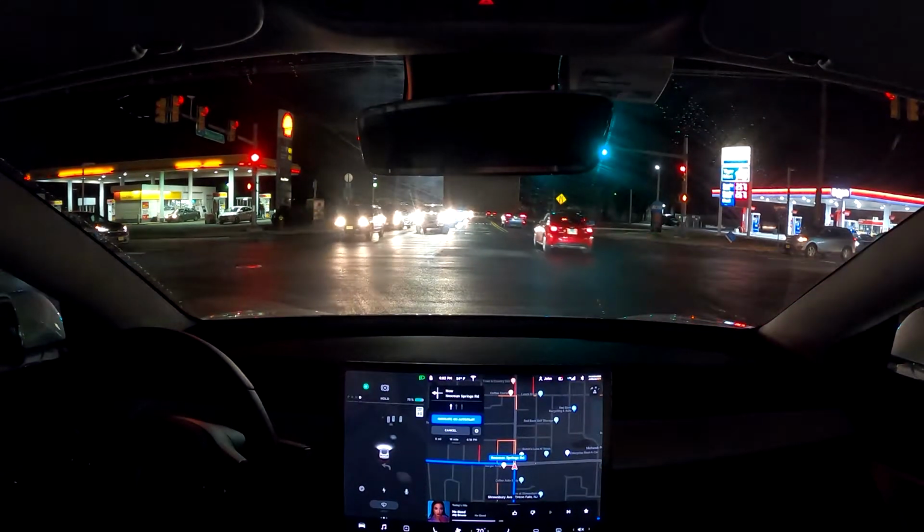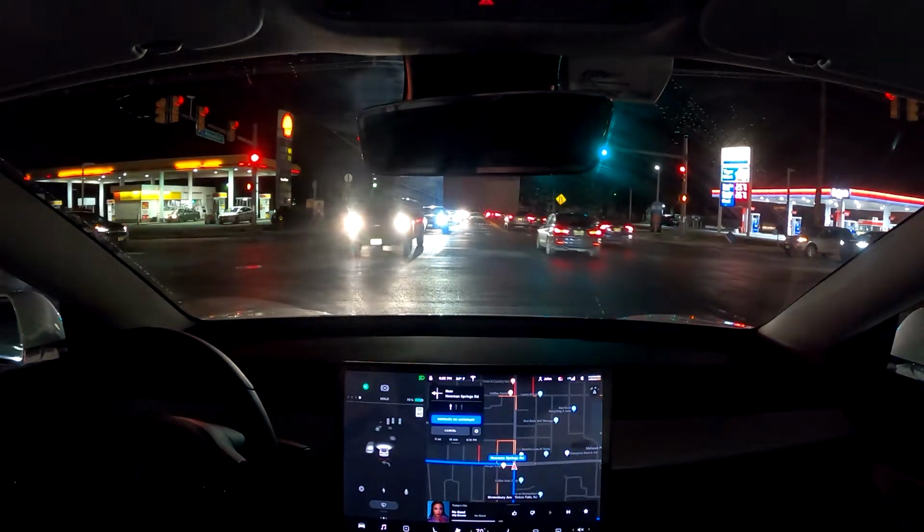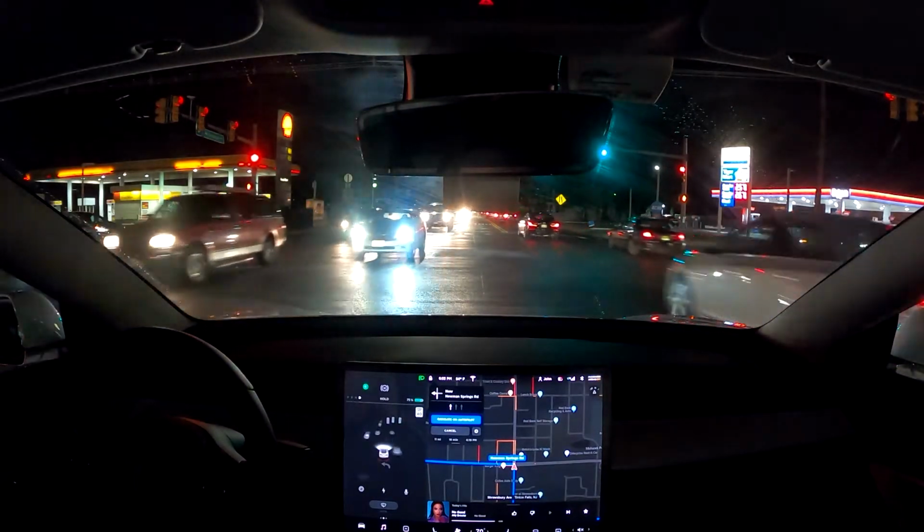So what I'm gonna do here, this challenge, it's nighttime, obviously in the footage you can already tell. We're gonna do how Tesla works in the nighttime. How are the cameras, how do they work?